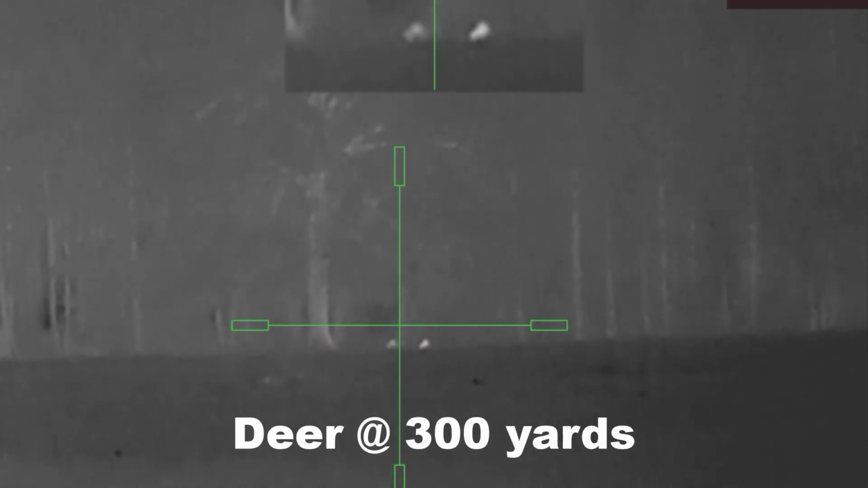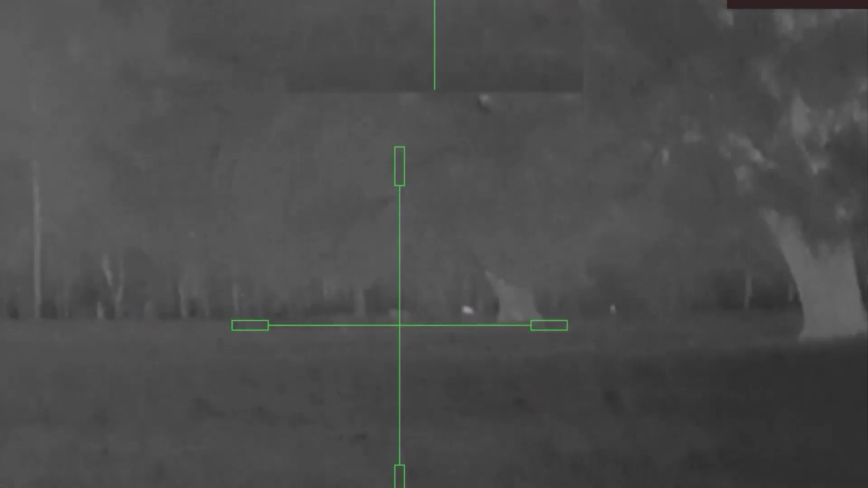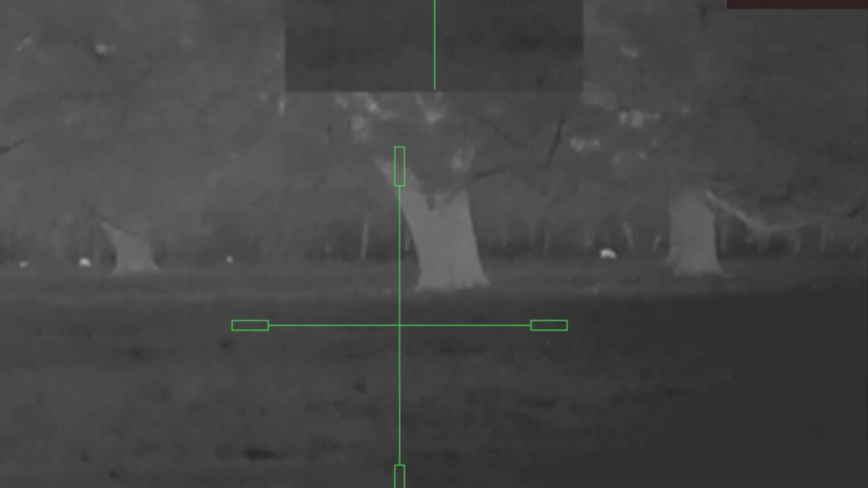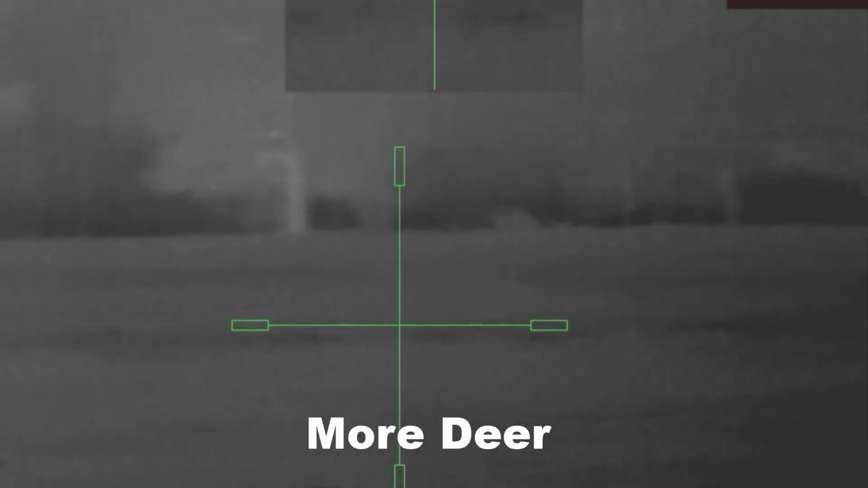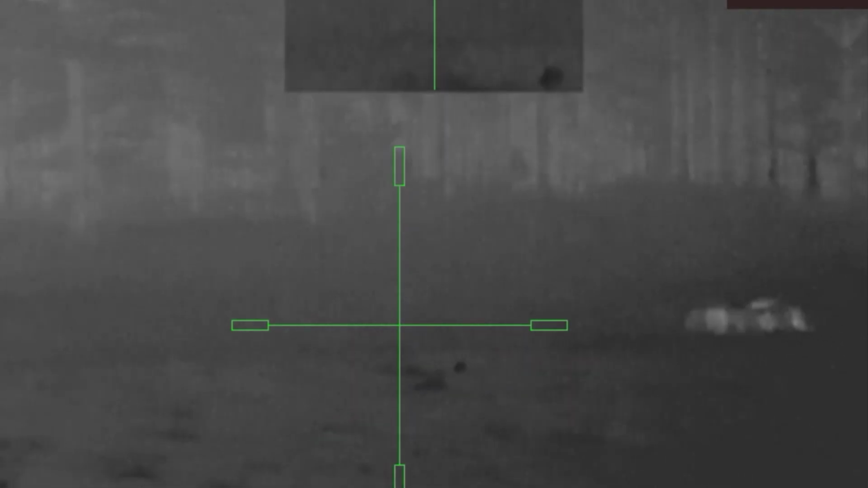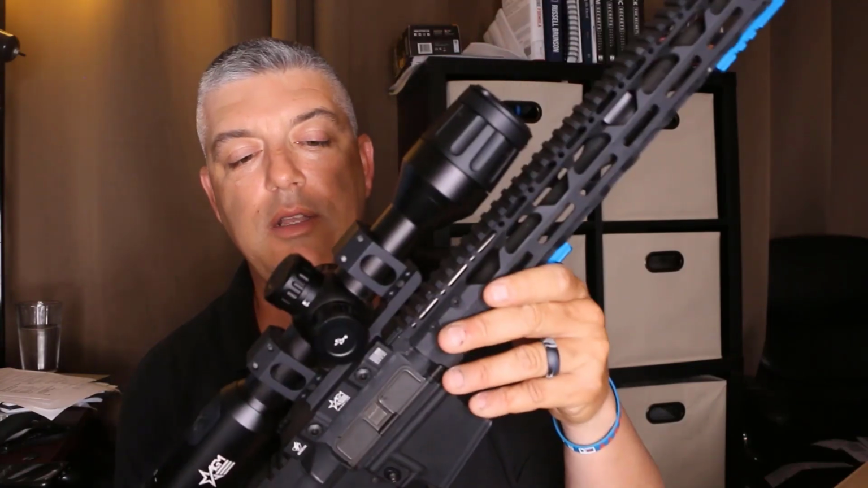The next thing that I like about it is it's very well built. This thing is in a full metal housing, so it feels real sturdy. Even the buttons are real nice and clicky. The little threads are real easy to thread on and off. The focus is not hard to move. Everything is just super well built, and that's AGM. So that's pretty much it as far as the things I like about it.